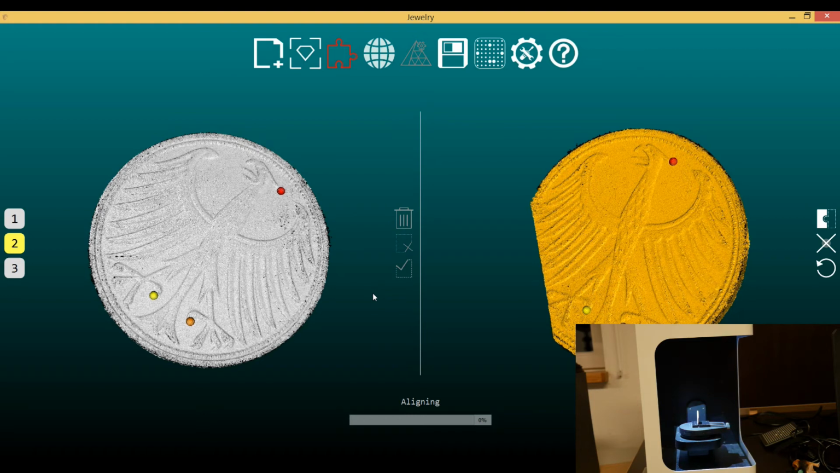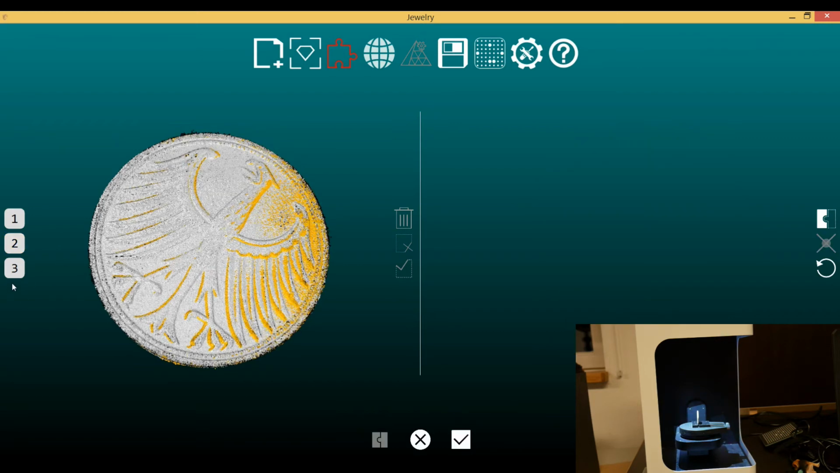So let's align this group, and as we have just 3 groups, we are done. Afterwards, if there would be more groups, there would be more group buttons below them, and there would be in color marked which of them are not aligned to the groups that are aligned to each other already. So it's easy.